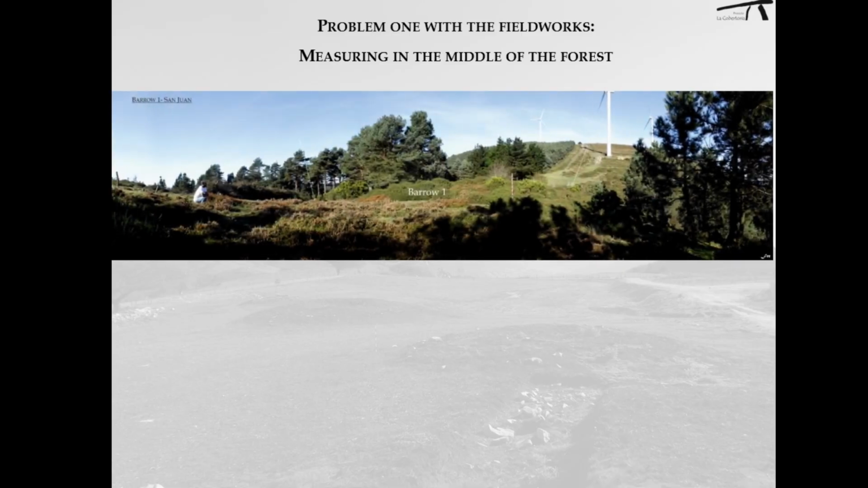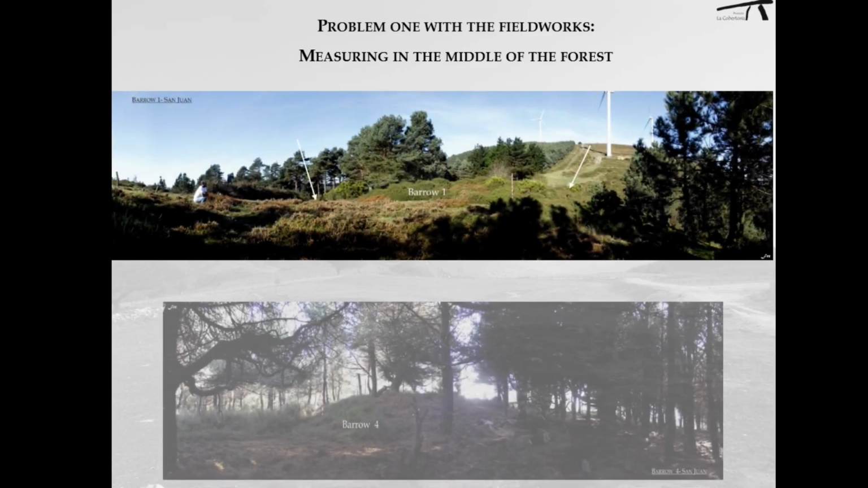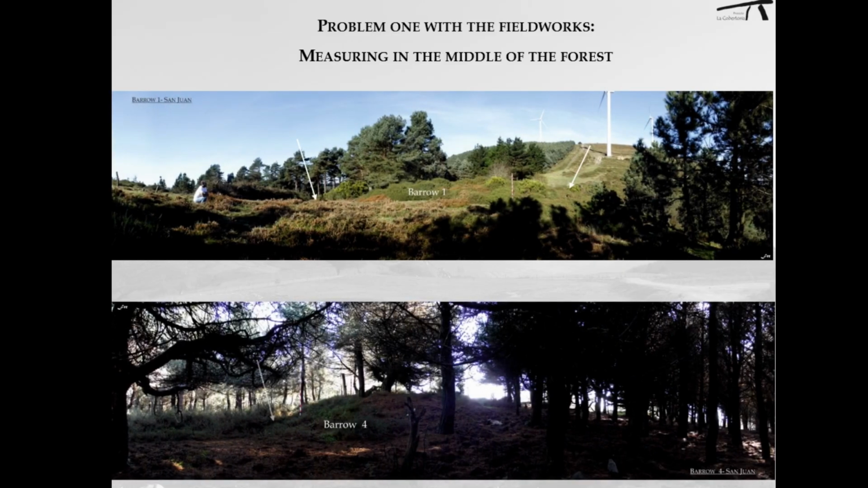With less damage, although barrow 4 was partially affected by a plantation of trees, you can see in both photos of San Juan, barrows 1 and 4, the situation of the tombs in the middle of the forest. In most cases, they are covered by dense vegetation.